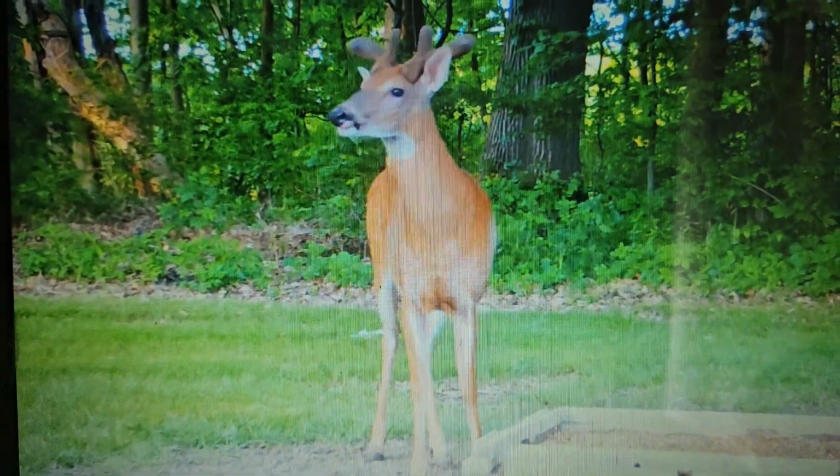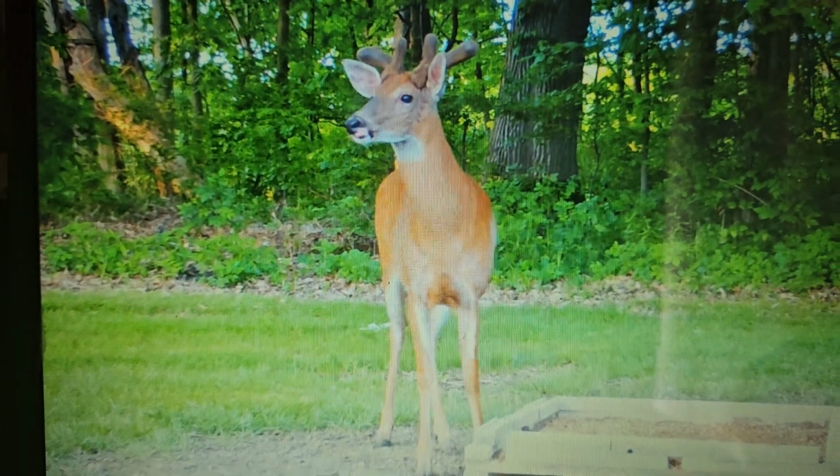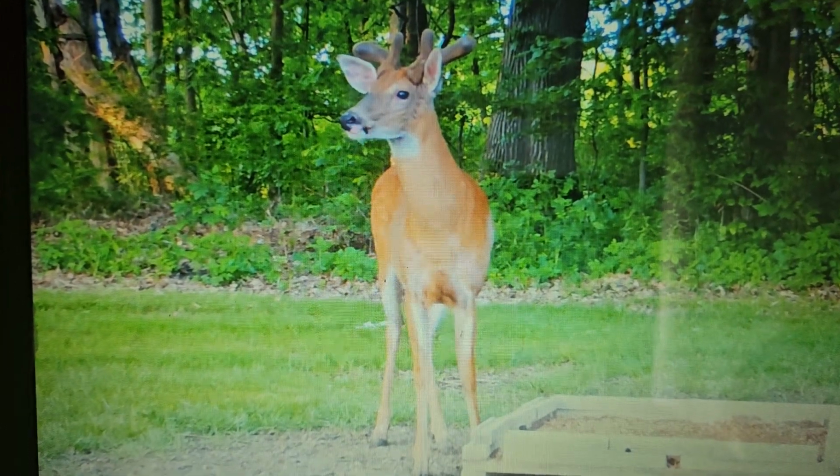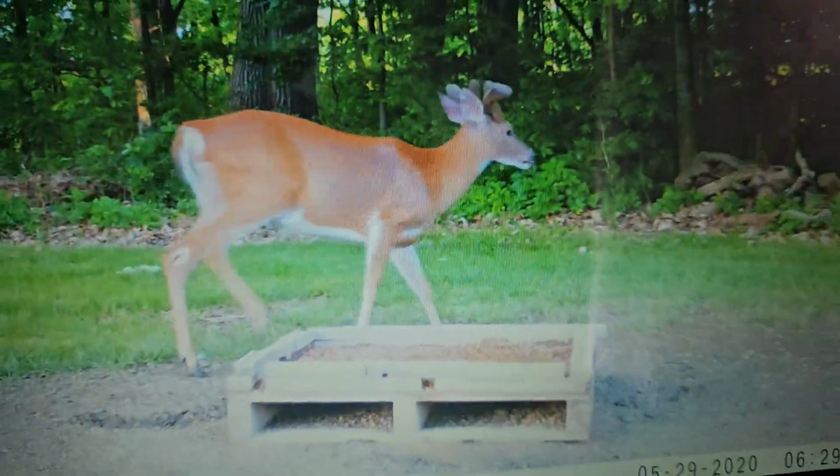Zoom in here, get a good look at him. He's pretty. Loves that mineral. That's all there's left in there is mineral. I like to put it in mix it with the corn. As you can see, there's nothing but mineral in there.